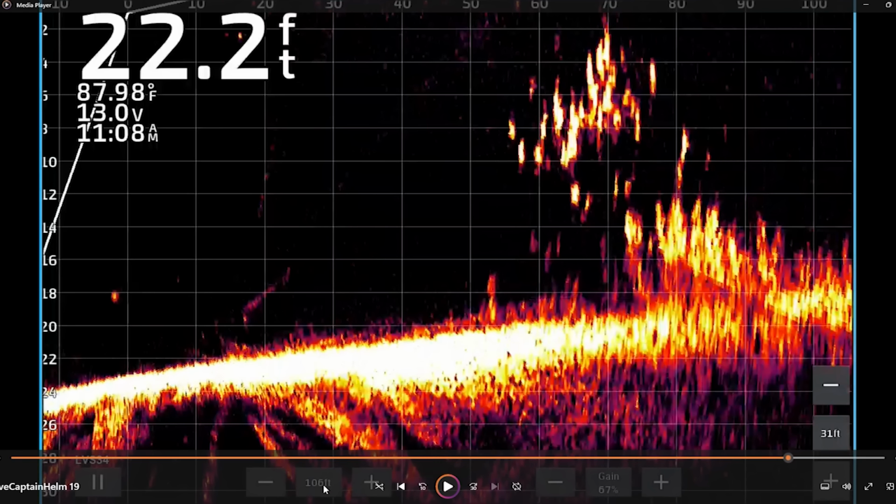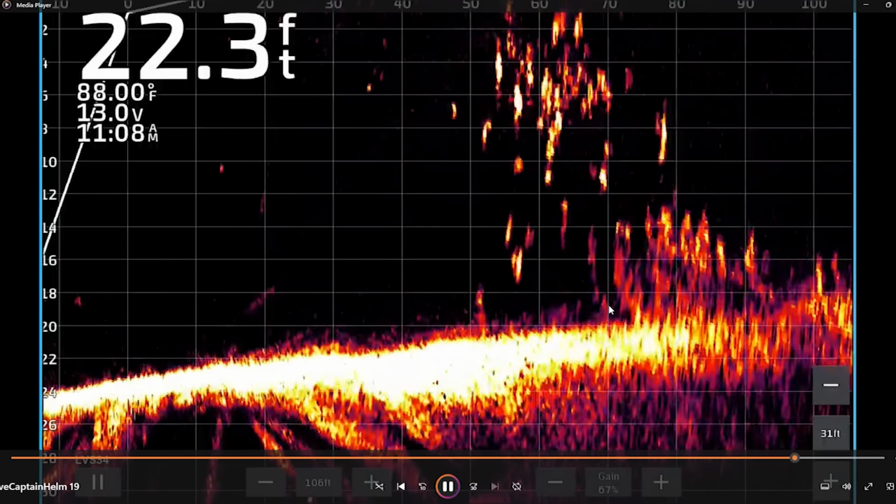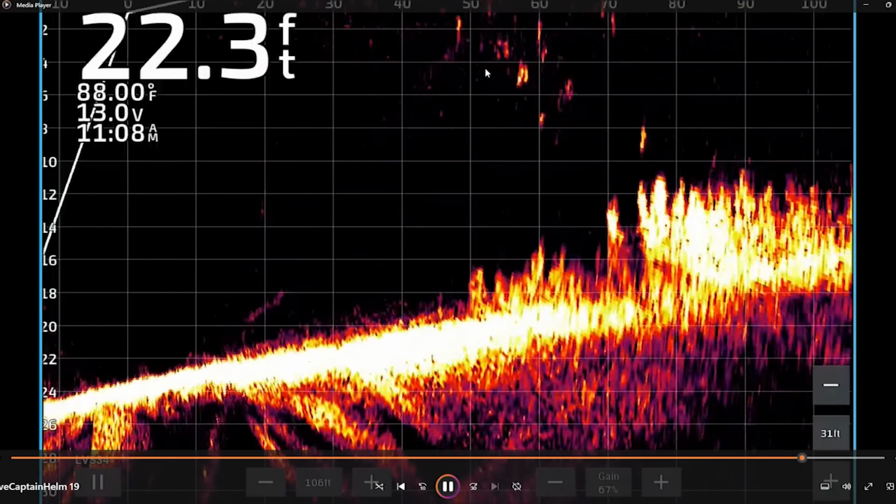So I want y'all to kind of get an idea. We're at 106 feet out. How they just look. Okay. But they're very, very curious. And this is clear water. Not super clean like up north, but clear for Arkansas. And watch how they come up. There they go. And one of them, I missed one, and then one came back and got it.